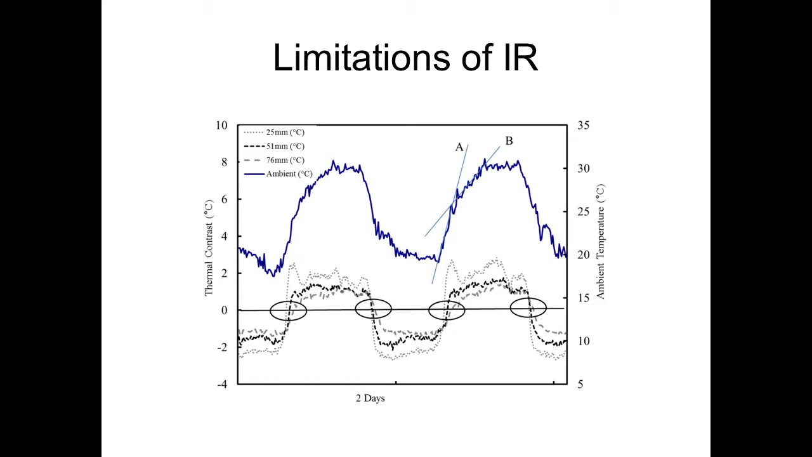What we show in this diagram is delaminations that are 1, 2, and 3 inches deep in the concrete, and how that thermal contrast, that is that appearance in the thermal image, varies over the course of 2 days. That goes with this axis over here on the left. The things that you notice are that a deeper defect doesn't create as much thermal contrast as a shallow defect. That's the first thing. Also, that contrast develops later in the day.